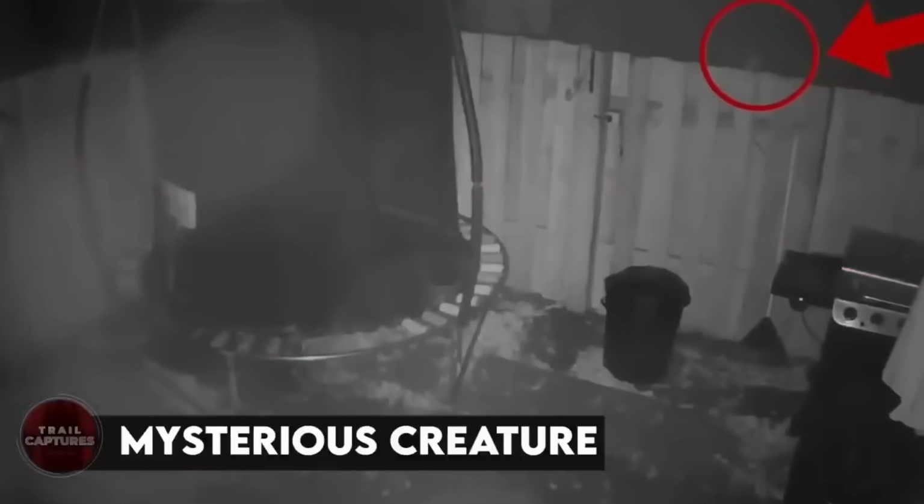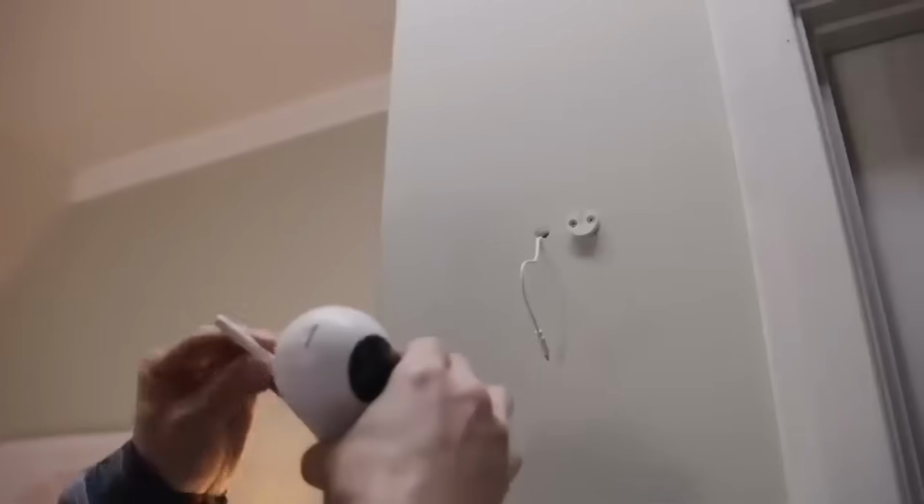Mysterious creature. A couple had been noticing weird noises in their backyard, but they'd never been able to know what was causing it, so they installed a camera there. It was all peaceful and quiet at first as nothing suspicious happened, but as some time passed, we saw a creepy head popping out of the fence. We see it once, then we see it twice. Was it just a dog, or was it something which had remained hidden from us since forever?